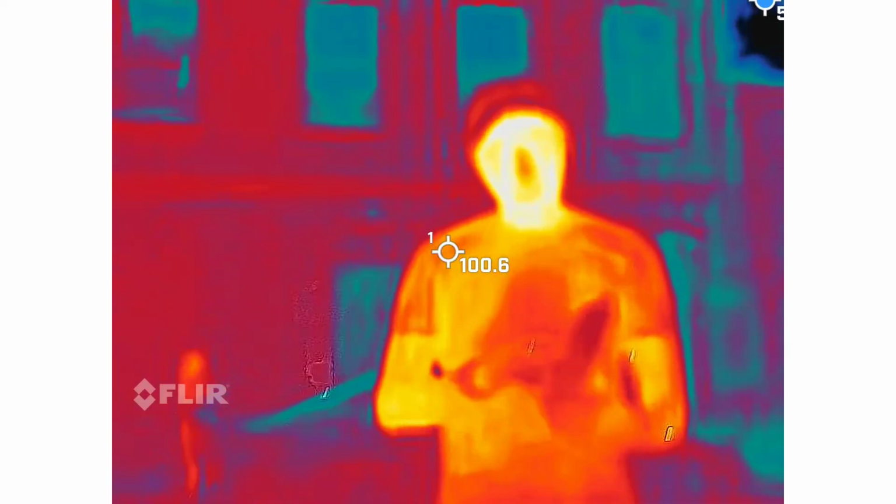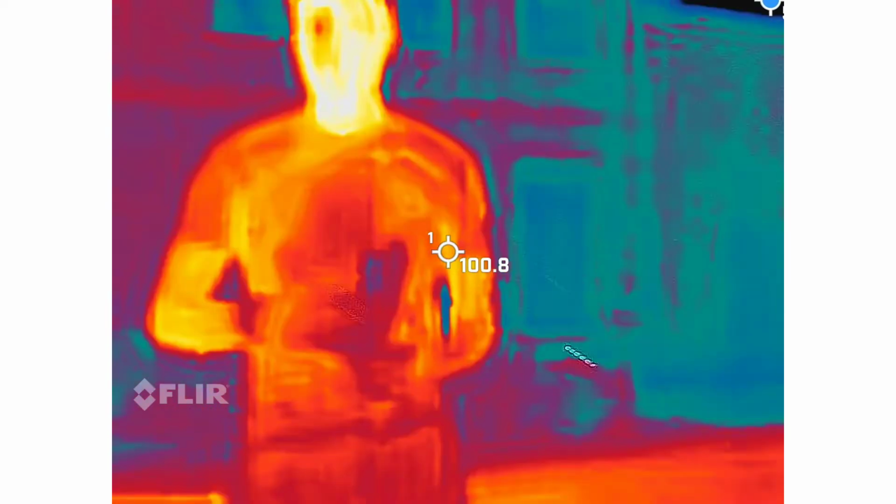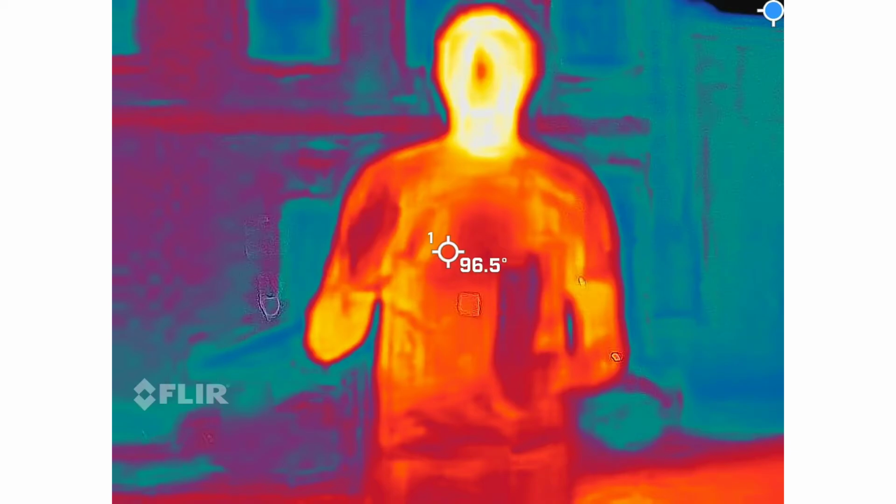And of course, that has to do with movement too, right? When you did those things? No, not yet. I have one of those. Hang on, we're getting there. Okay.